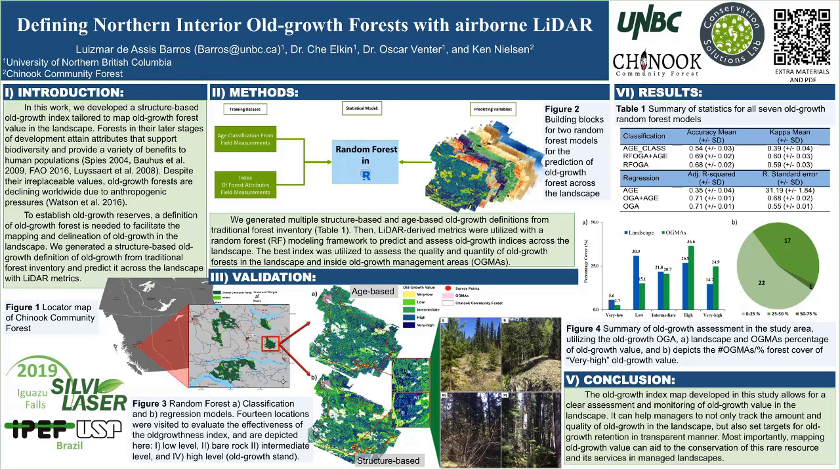1. Age class, 54% accuracy. Unsupervised classification of old growth attributes. 2. With age, 69% accuracy. And 3. Without age, 68% accuracy.